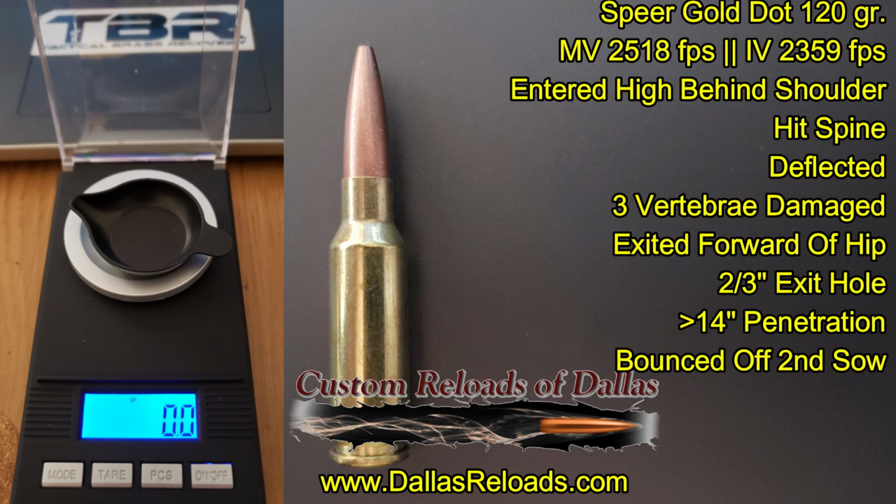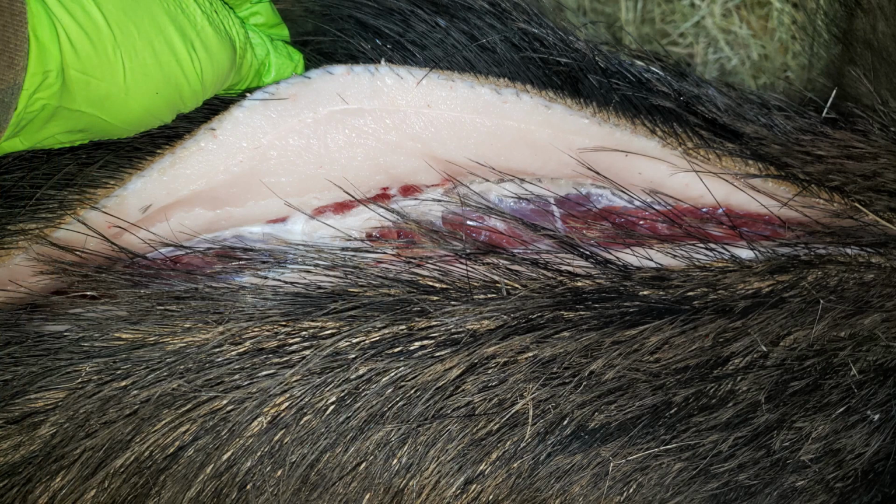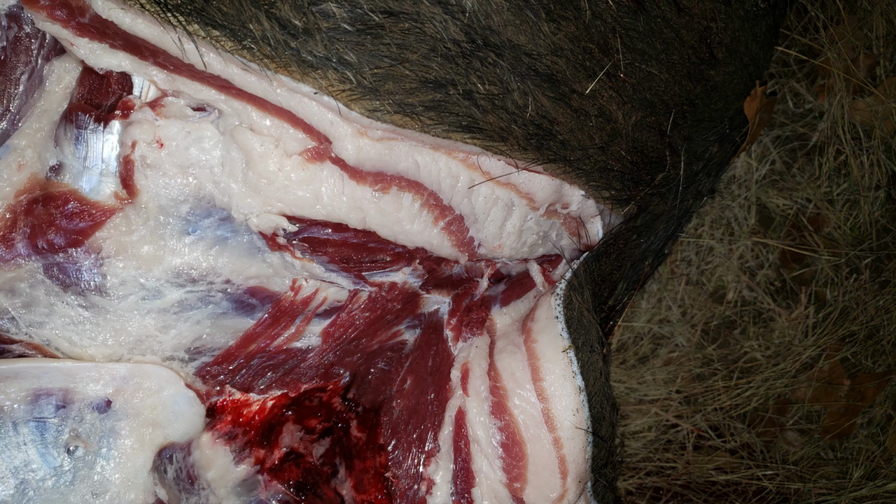The bullet hit at about 2,359 feet per second, entering behind the shoulder, hitting the spine, deflecting, damaging 3 vertebrae in the process, exiting forward of the hip with more than 14 inches of penetration before bouncing off the second sow. The 240-pound sow that I dropped had more than 1.5 inches of fat along its back. And most people say you can't get bacon from feral hogs, but there's definitely bacon here.